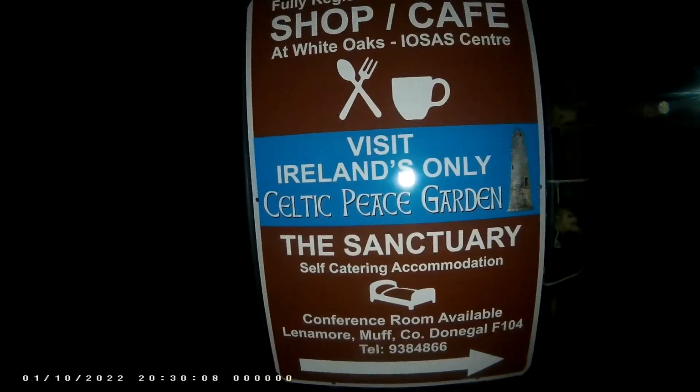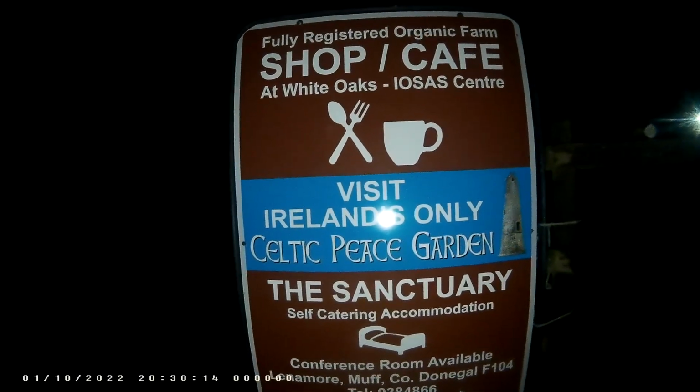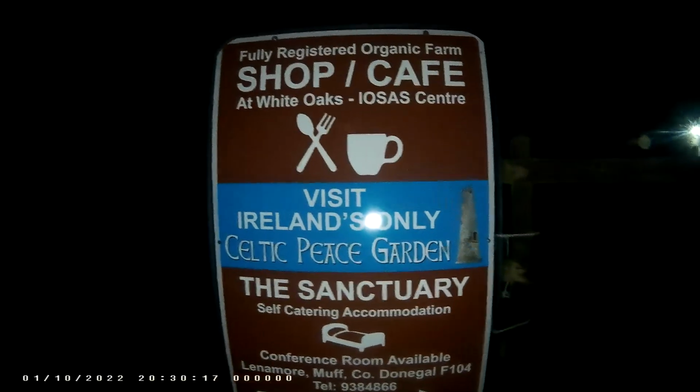Oh, anybody that doesn't know, there is a whole centre attached to this building where I actually parked the car, souvenir shop and coffee shop, now with outside decking or an outside covered area. It kind of was made during COVID, so that people could come and have a cup of tea and sit outside. Fully registered organic farm, shop, cafe at White Oak Centre.